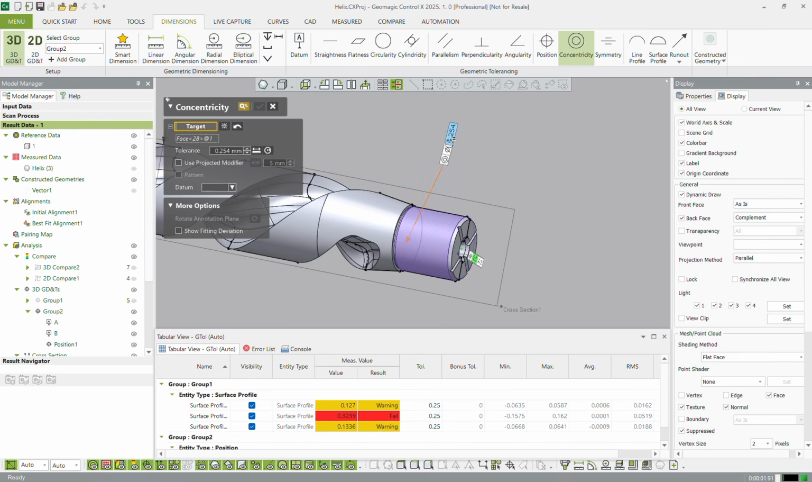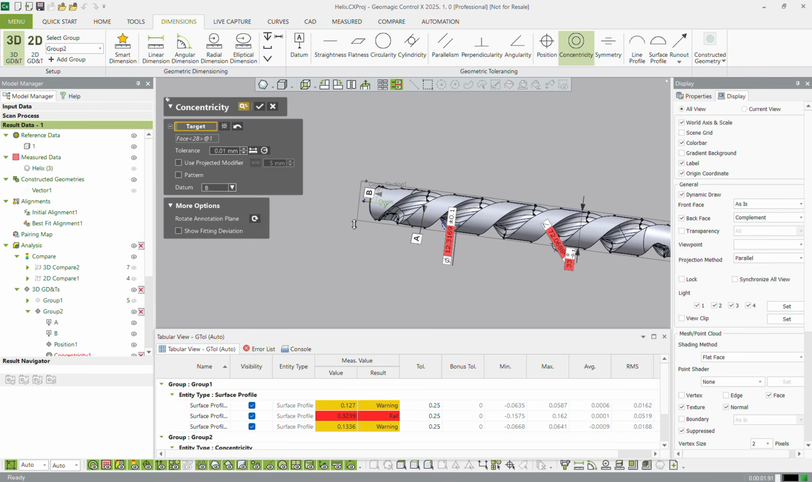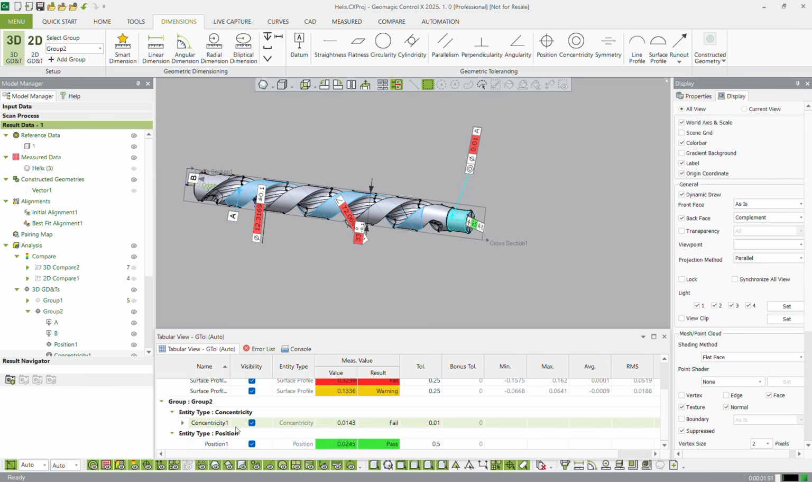We can even add concentricity for some of these holes. So we can say the cylinder needs to be concentric to that cylinder B. We can give it a pretty tight tolerance because it seems like it should be concentric. It's not datum B, it's datum A. There we go. That's why it was saying invalid. Check mark. Let's see what dimension we're actually getting. Concentricity, measured value 0.134.